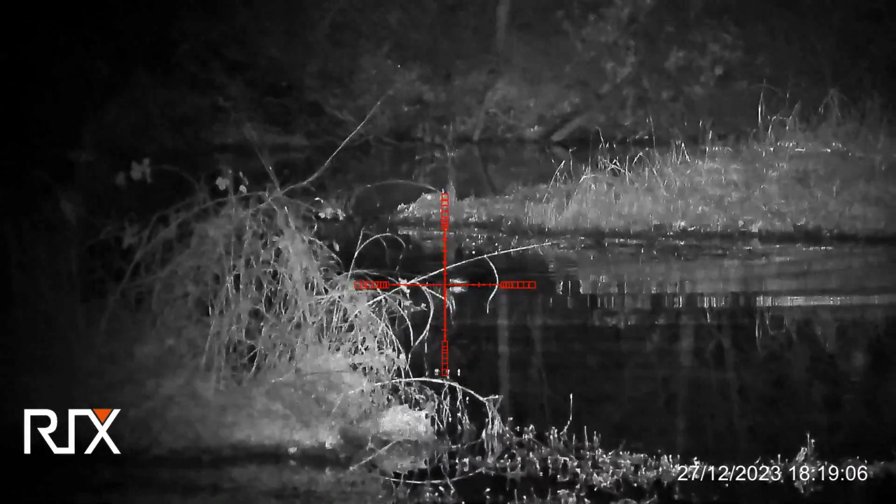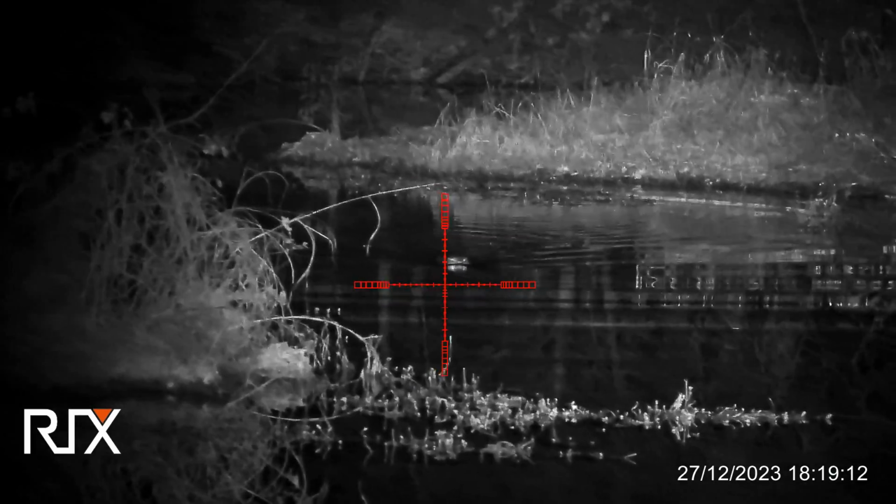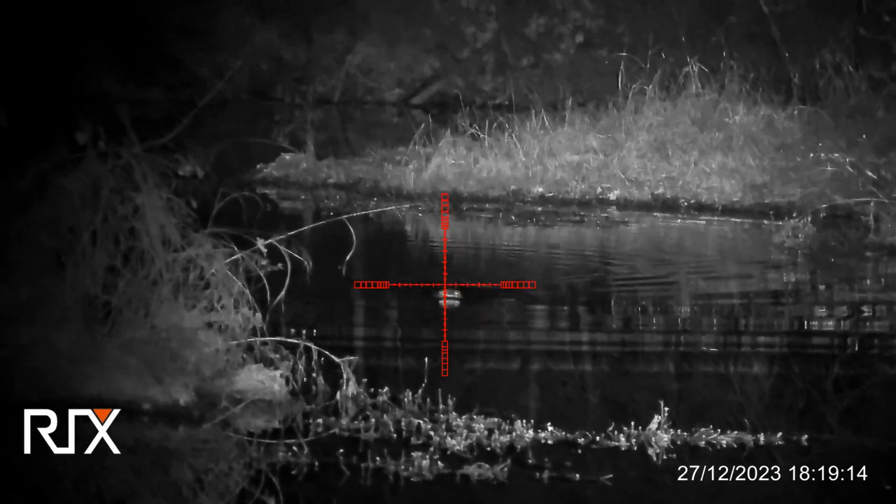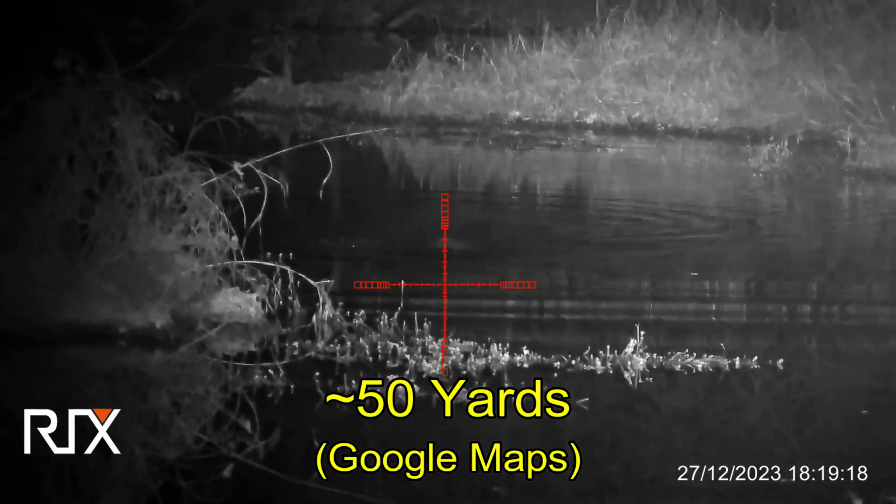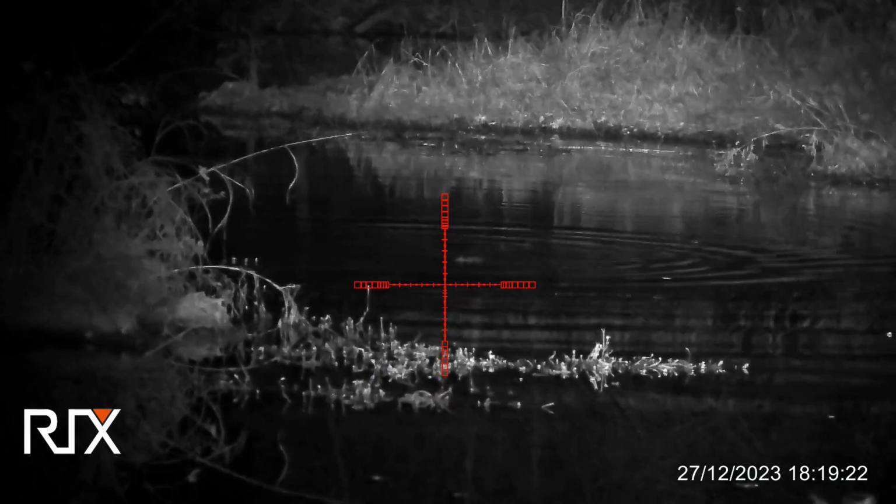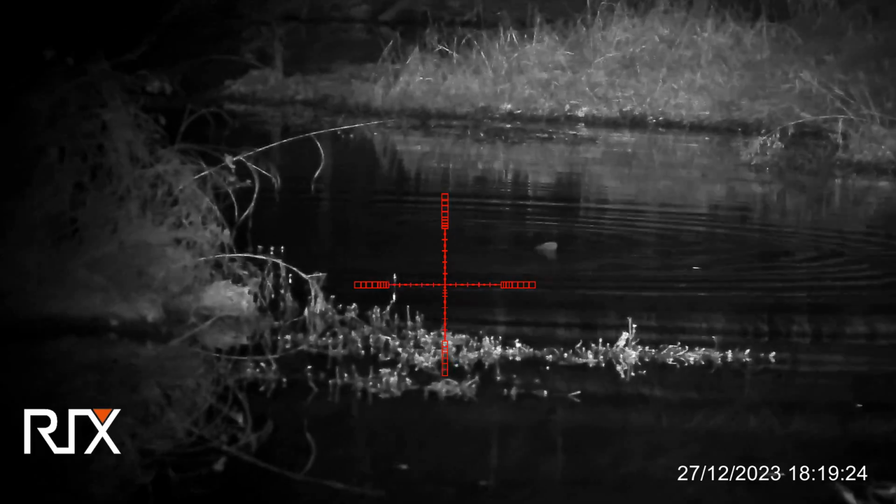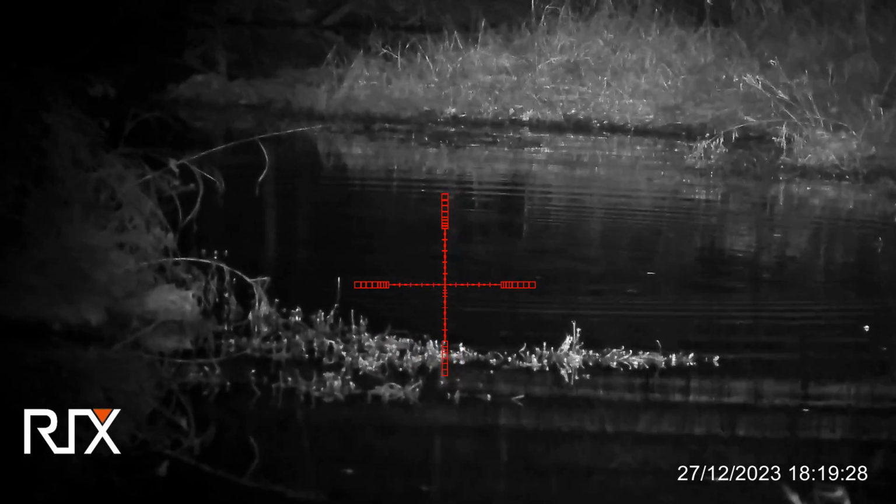And this is what I'm talking about. When I wasn't recording, I saw a big set of ripples come around the bend. Got set up, got the Tourer running, and here comes my beaver for a nice perfect shot right here. Got a body, that's good confirmation. Lets out the last bit of air, it goes down, we get a tail, and that beaver is done.